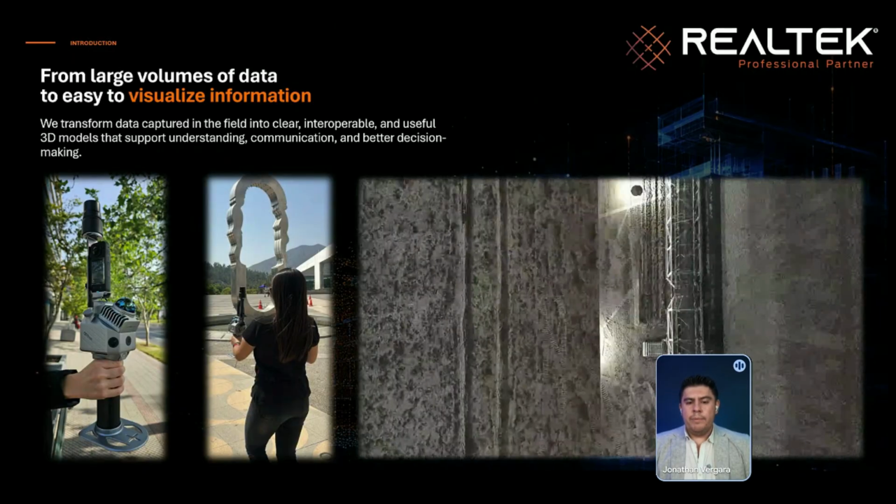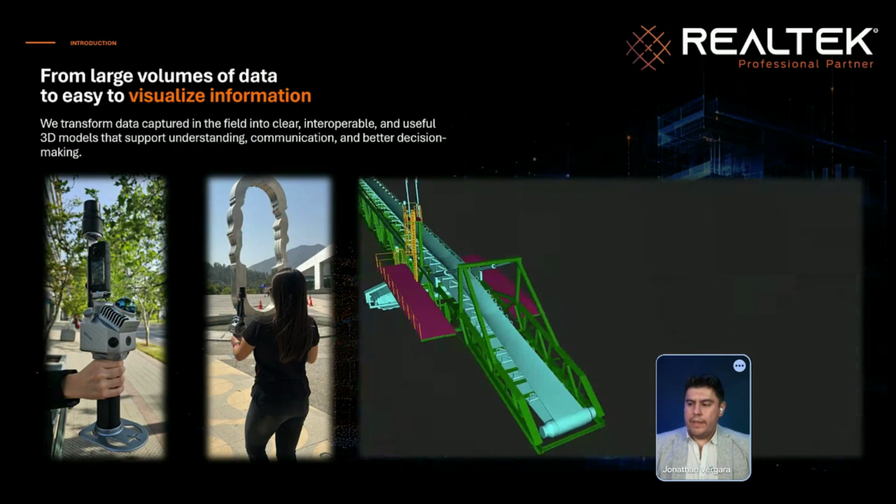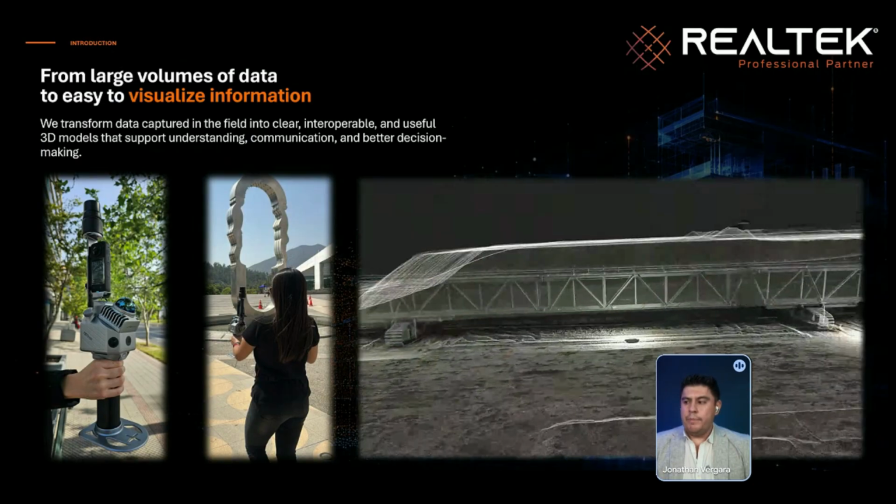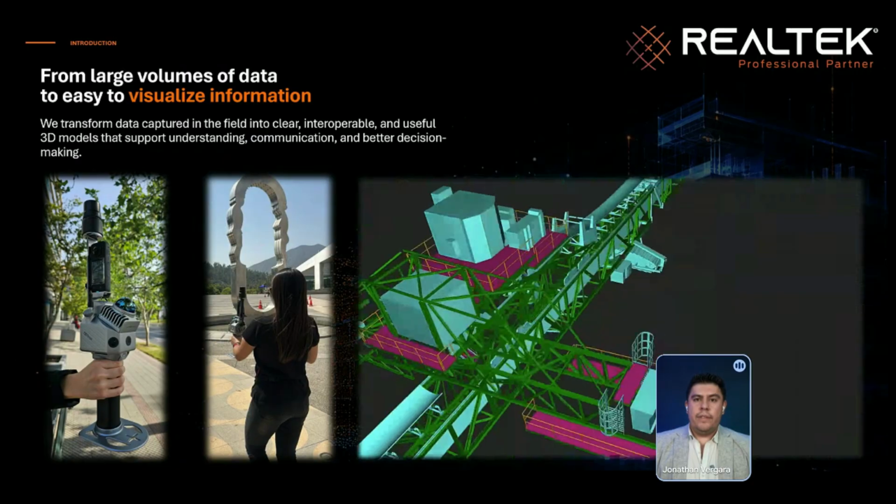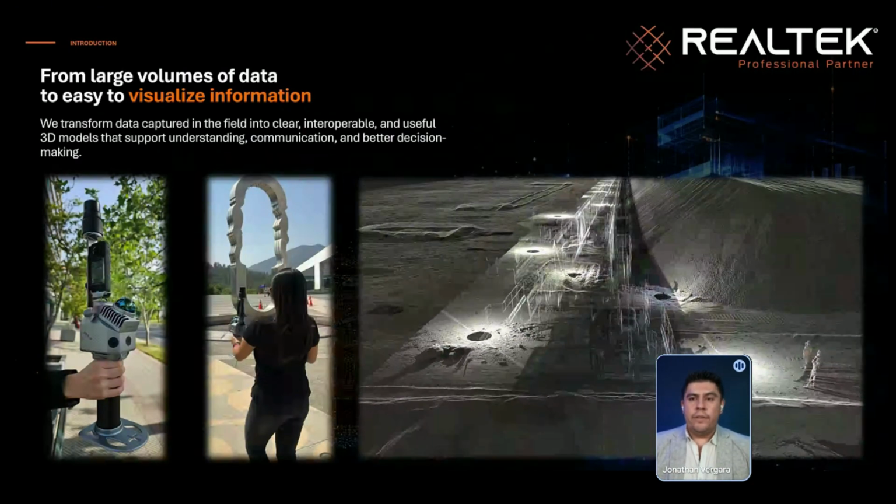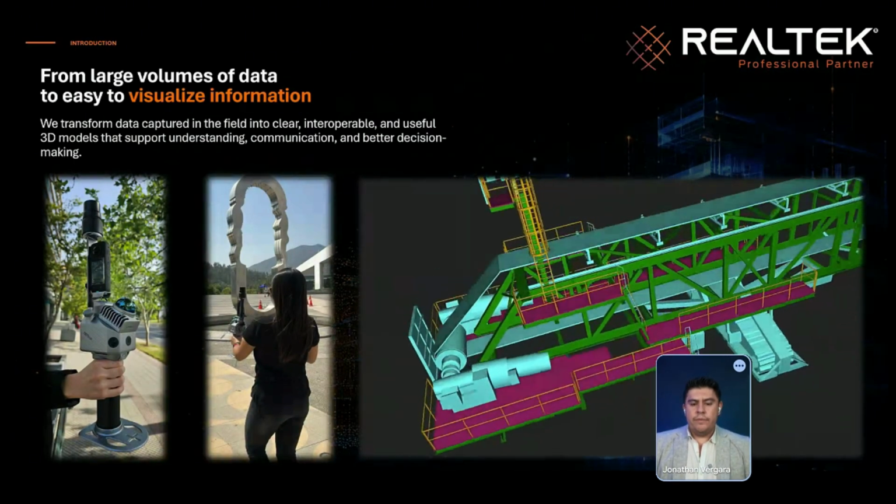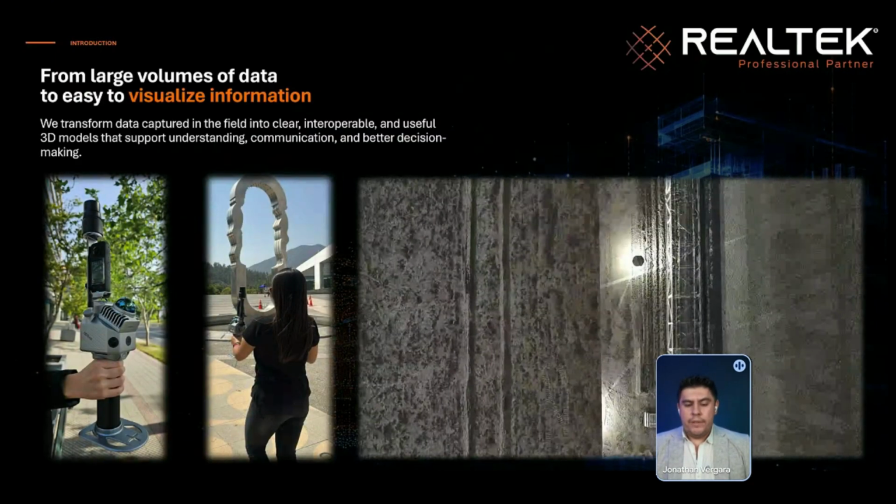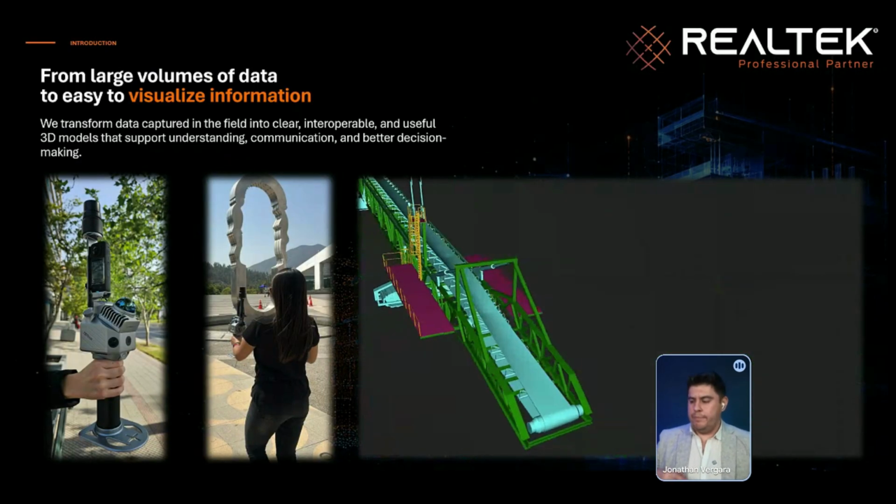So these devices can capture an incredible amount of detail, but this represents some issues. For example, you need a very big storage, you need a very big computer, and you obviously need a software license to process, to see, or to manipulate all this information. So the question here is, how do we make this information useful, something easy to use? Because the information must be user-friendly.